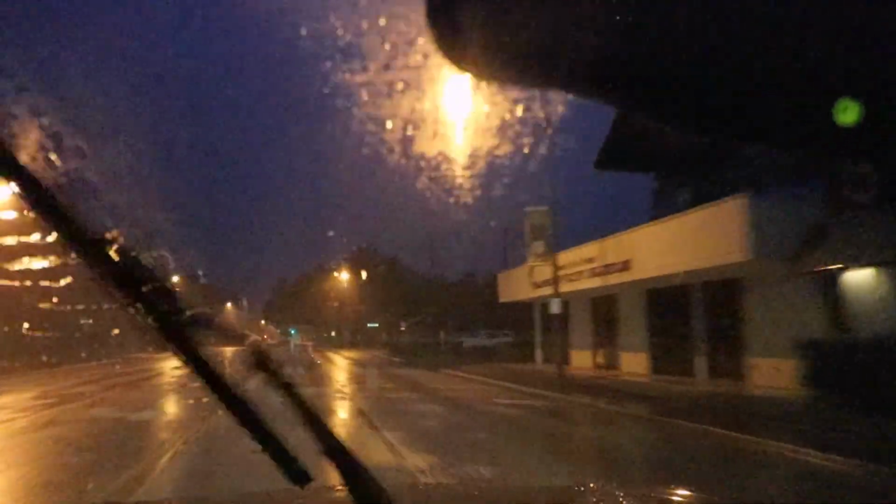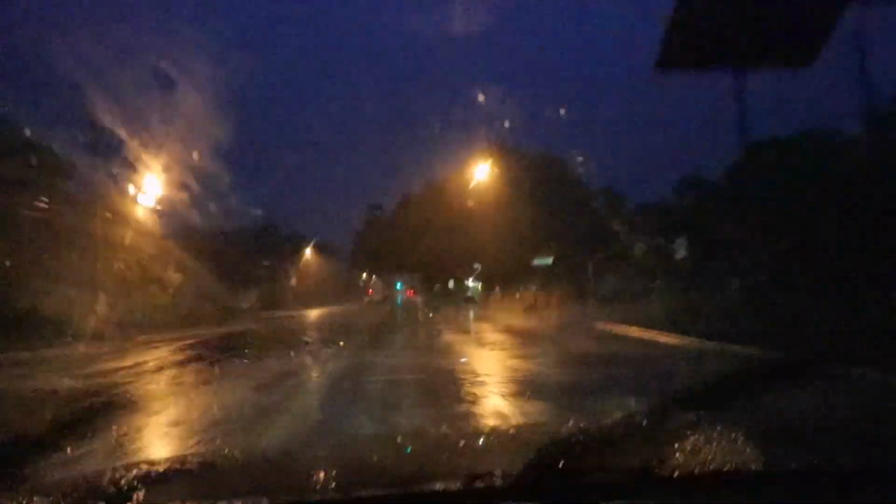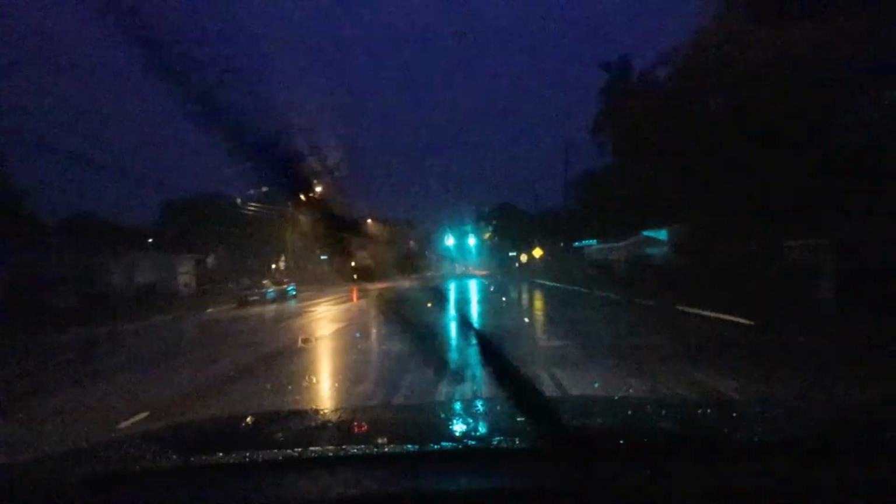East Central Florida, Northern Brevard County in Florida, Southeastern Volusia County, in East Central Florida, flying debris will be... You've got to seek shelter now. Without shelter, all homes will be damaged or destroyed. Damaged roofs, windows, and vehicles.